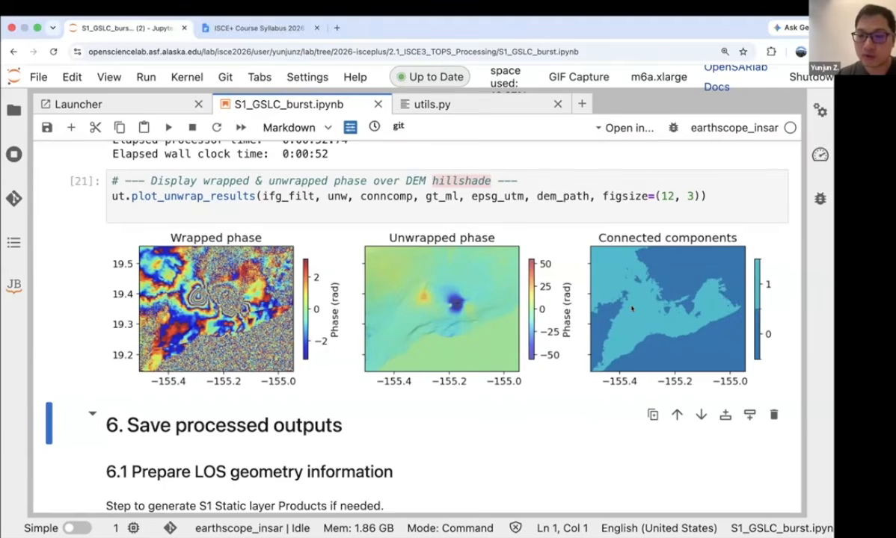Those can also be unwrapped, but SNAPHU thinks there might be unwrapping errors between those areas and other areas. So the connected component is basically a quality measurement for the phase unwrapping, which can help us identify potential phase unwrapping errors.